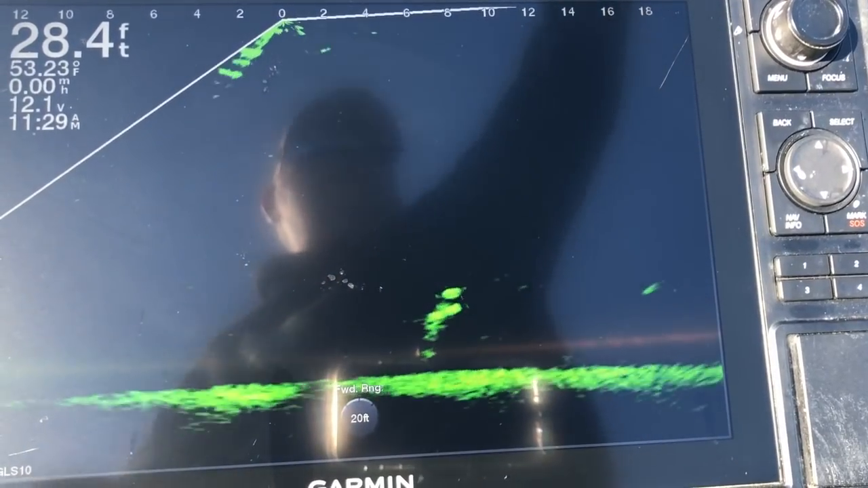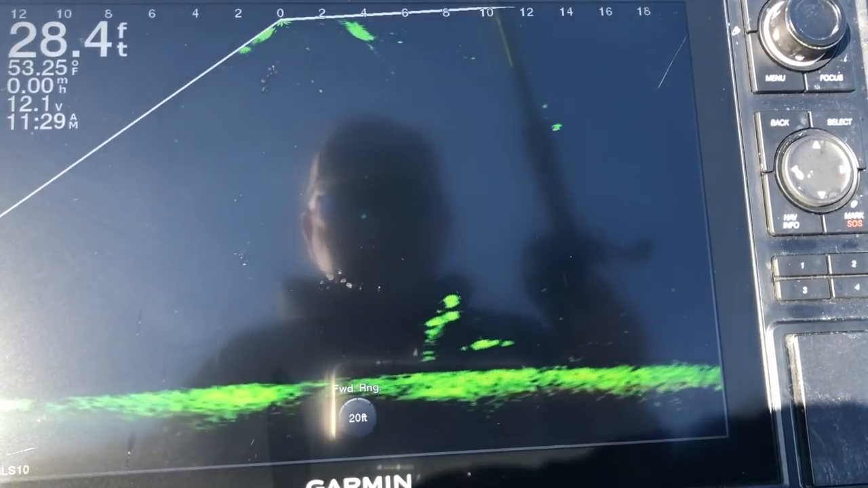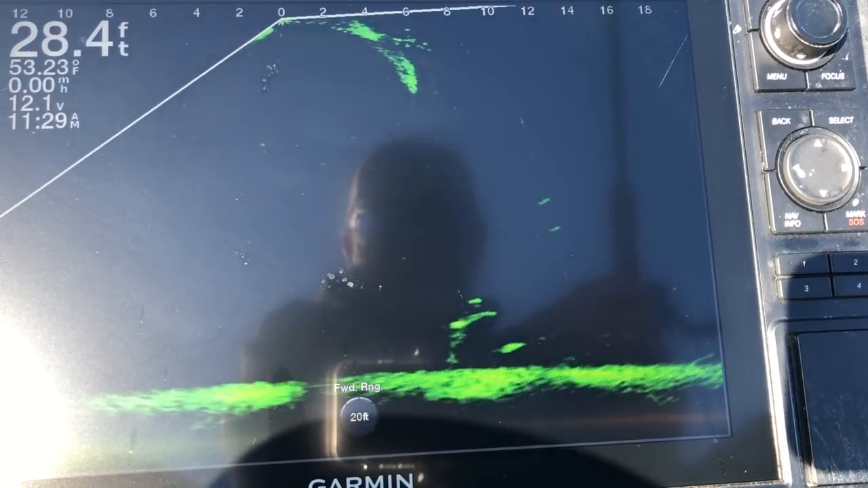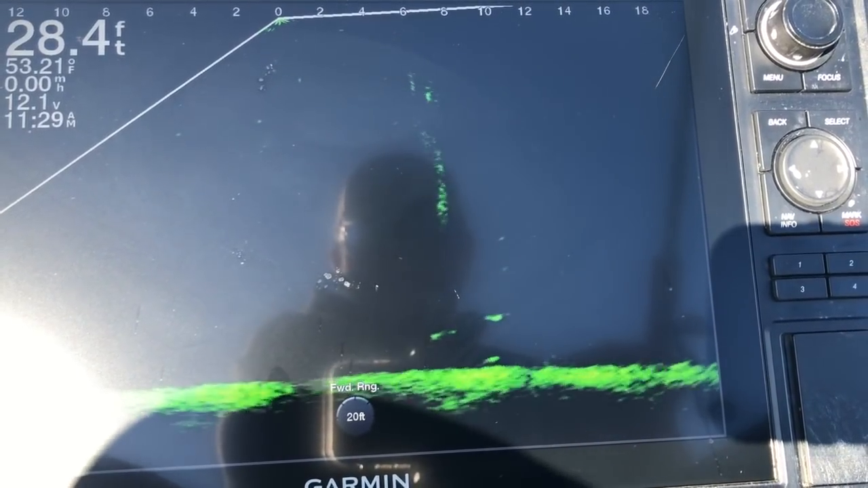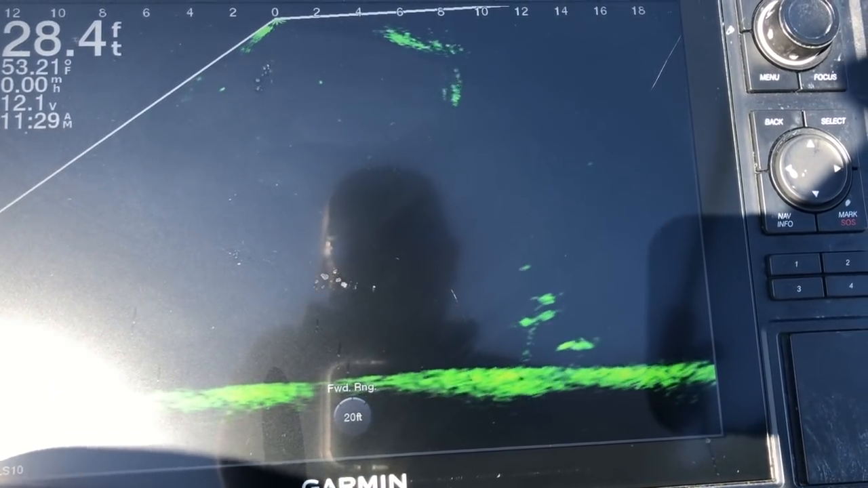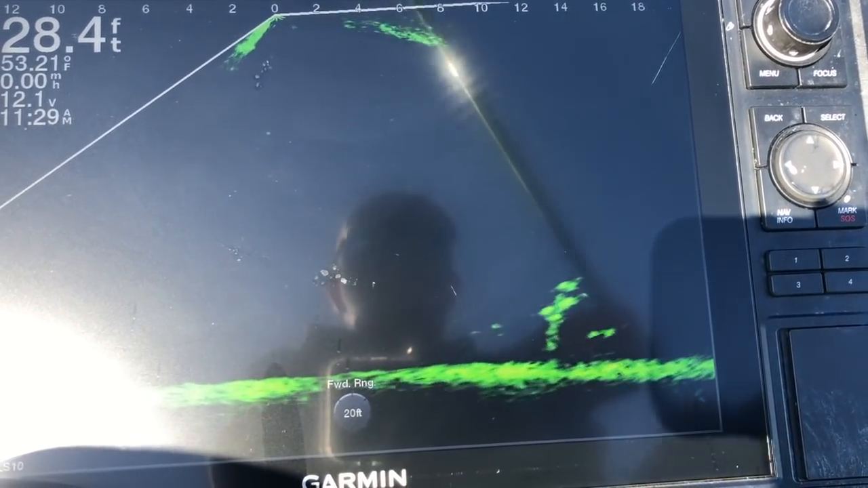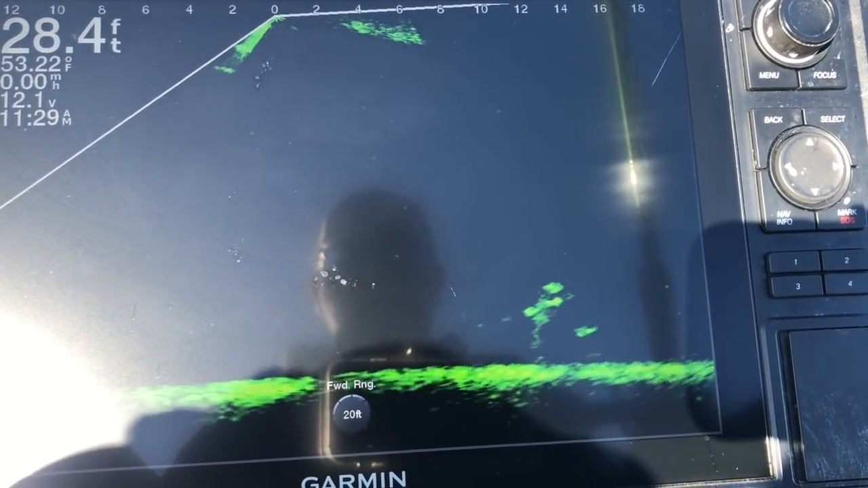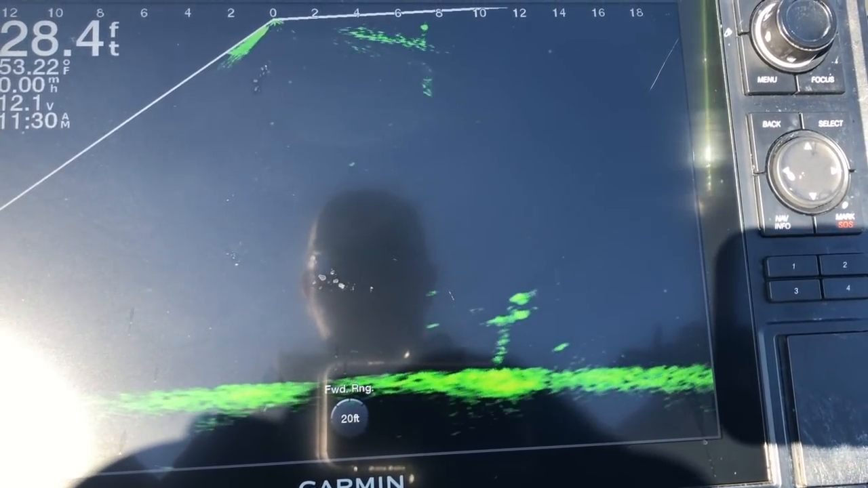Let's see here. Trying a different colored bait here. This is one of Andy Lehman's ACC jig heads. Figure out where I'm at here. Here we go.